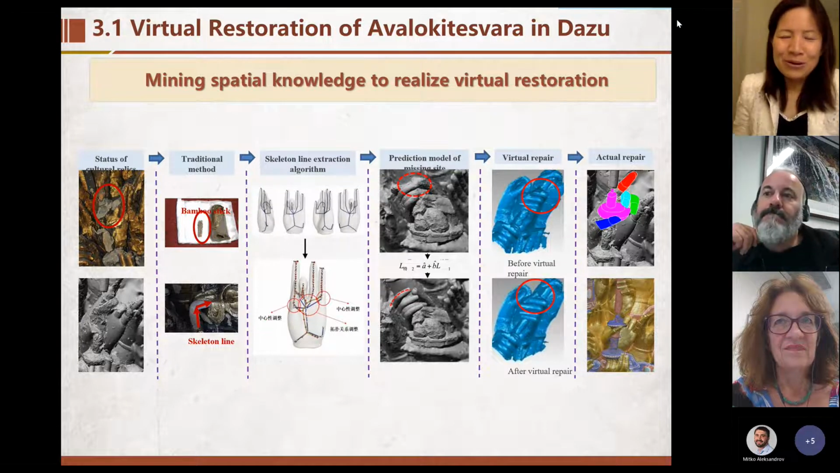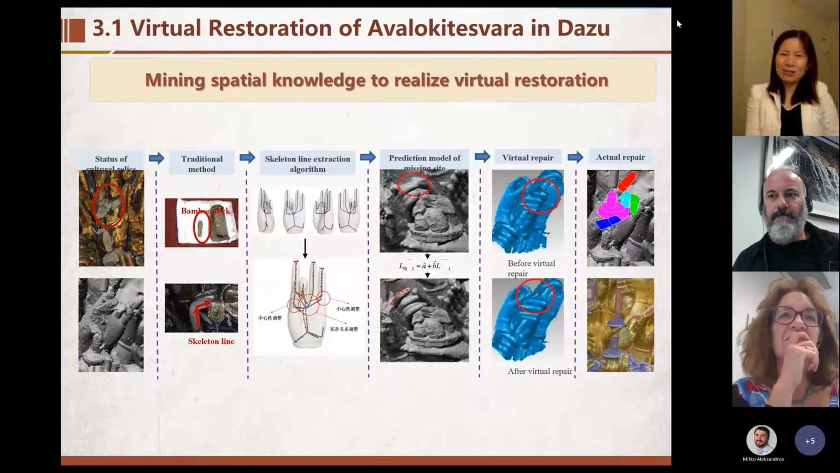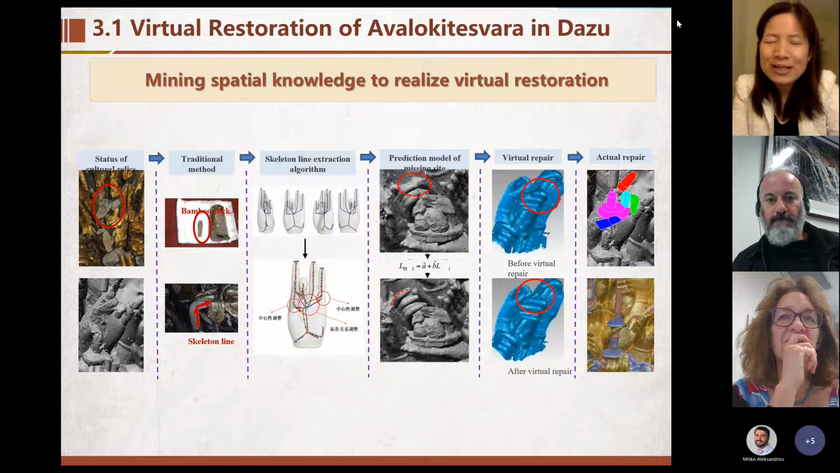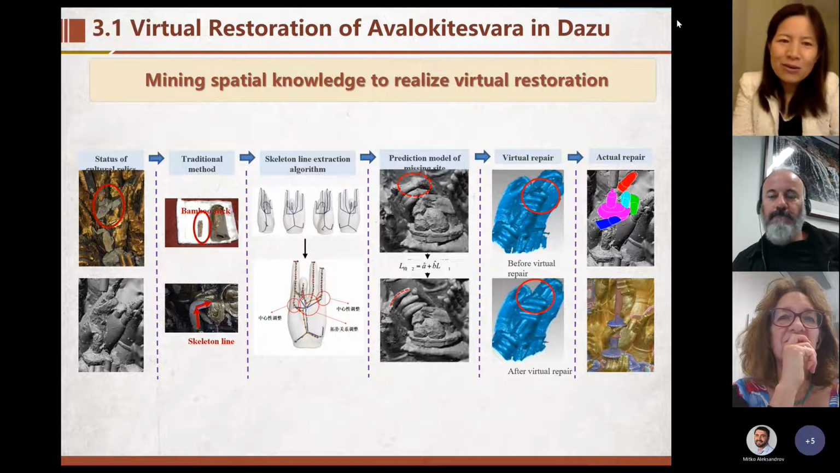So, for example, for the Buddha statue, when I began to work at BUCEA in 2005, it was a very good opportunity.